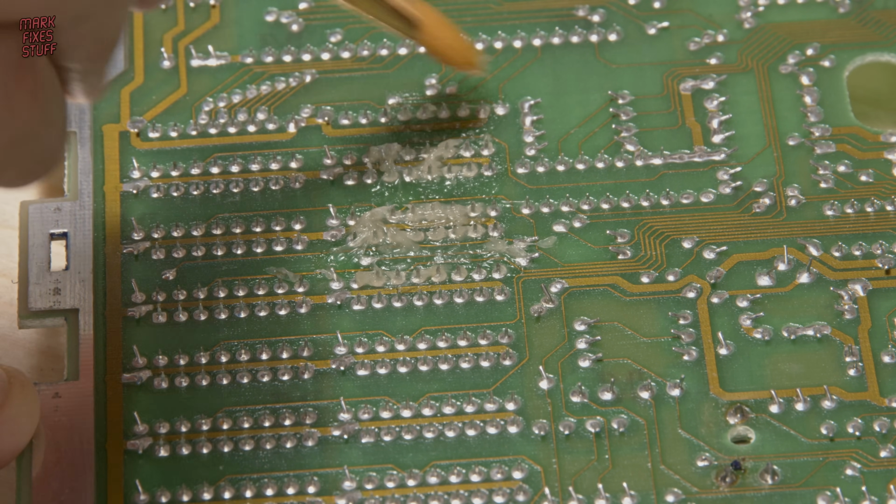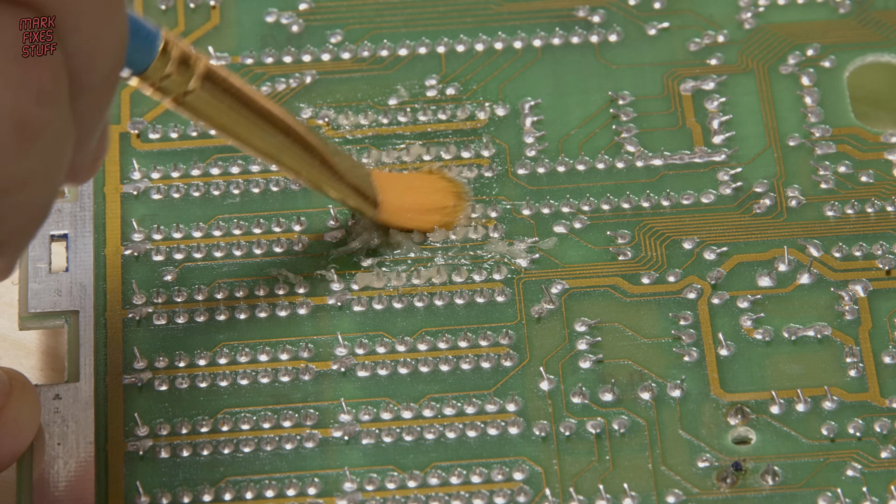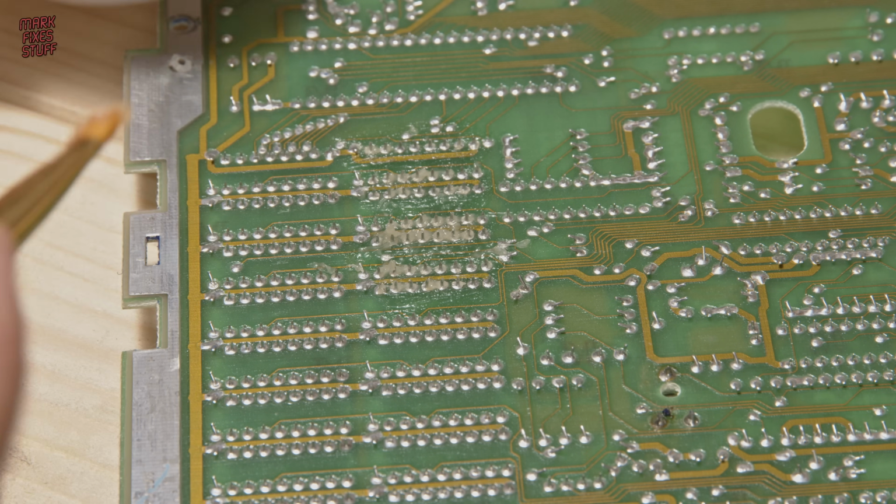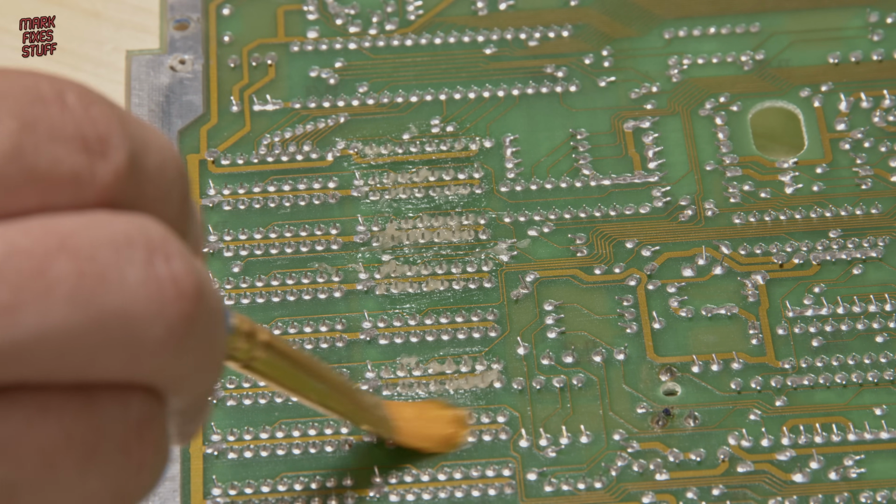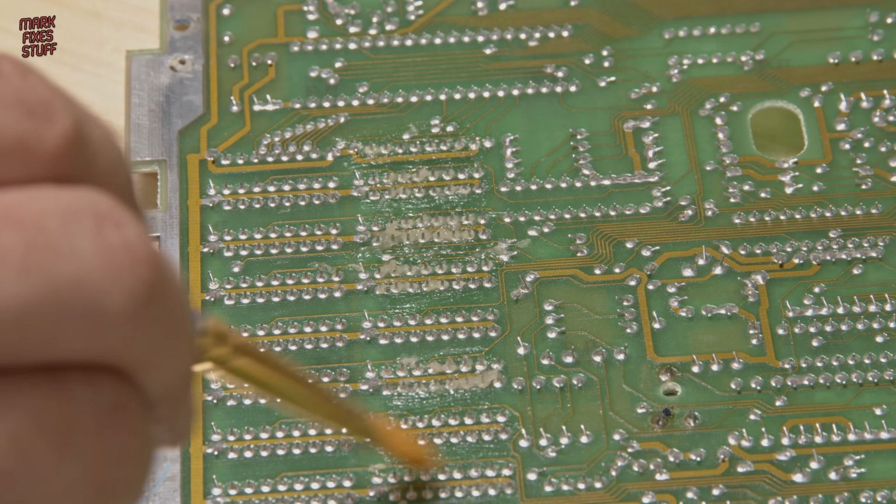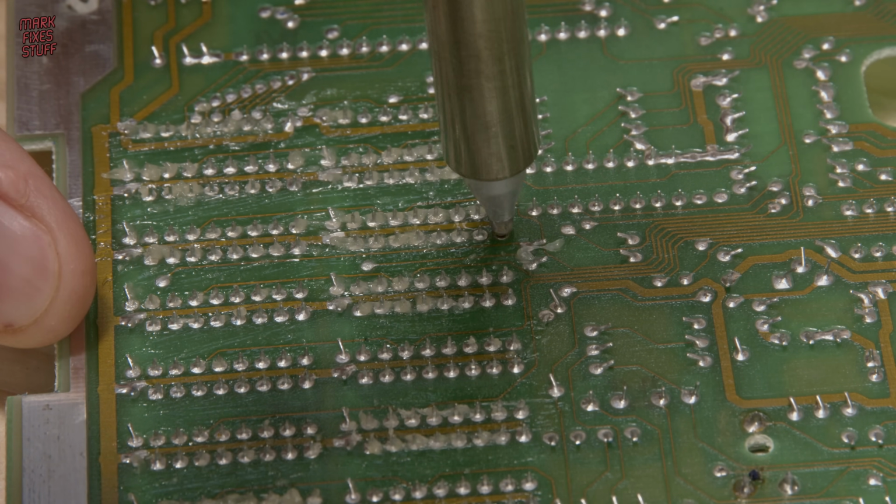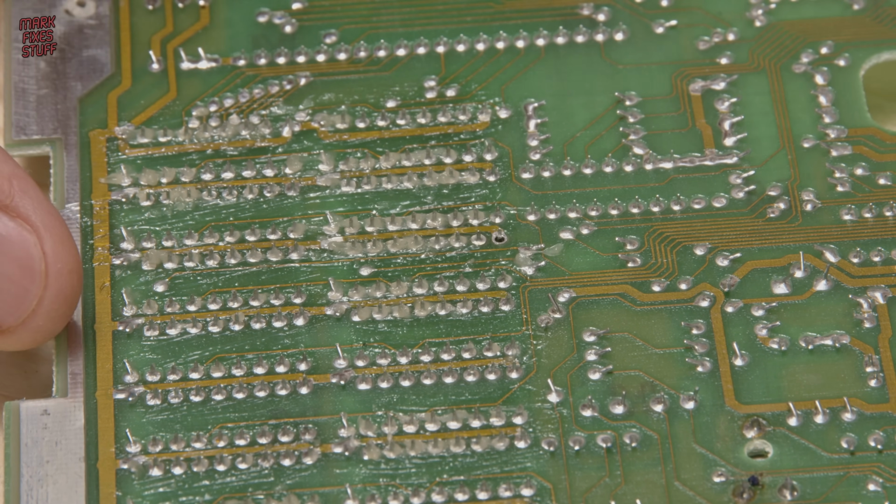Today, I'm going to use a flux paste. I like to use a clean paintbrush for this. The nice thing about flux is not only does it clean any surface contaminants off the pins, but because of its nature it kind of creates a nice interface between the tip of your desoldering gun and the joint itself.